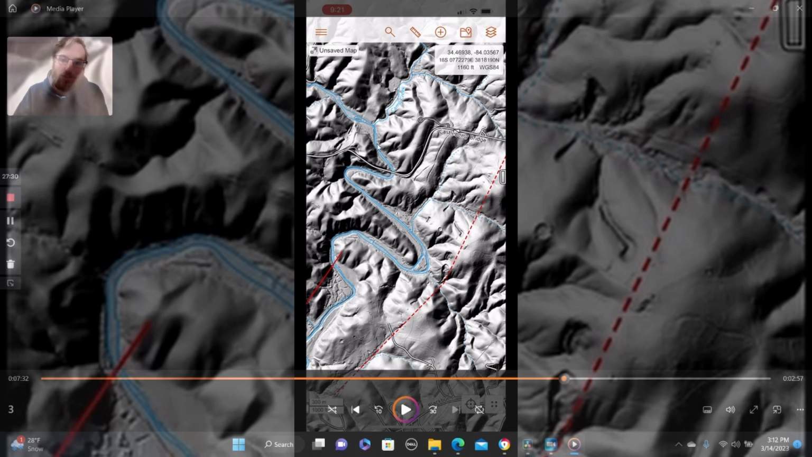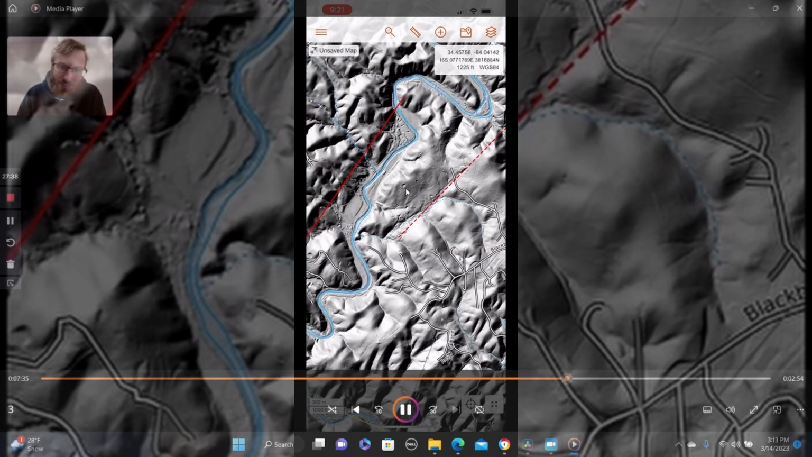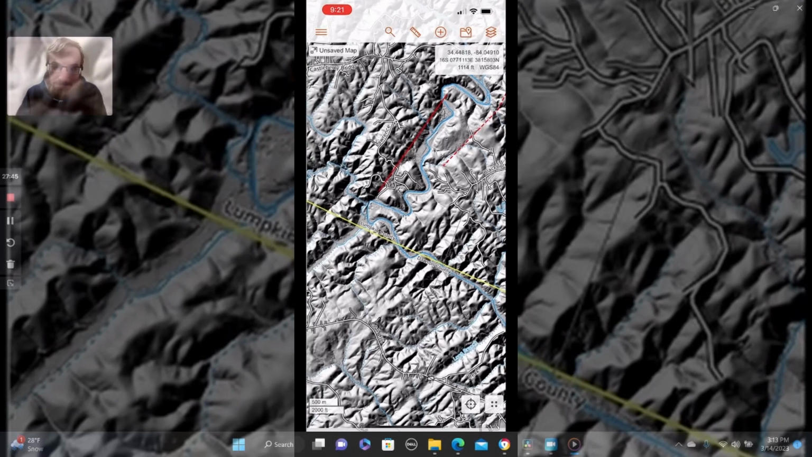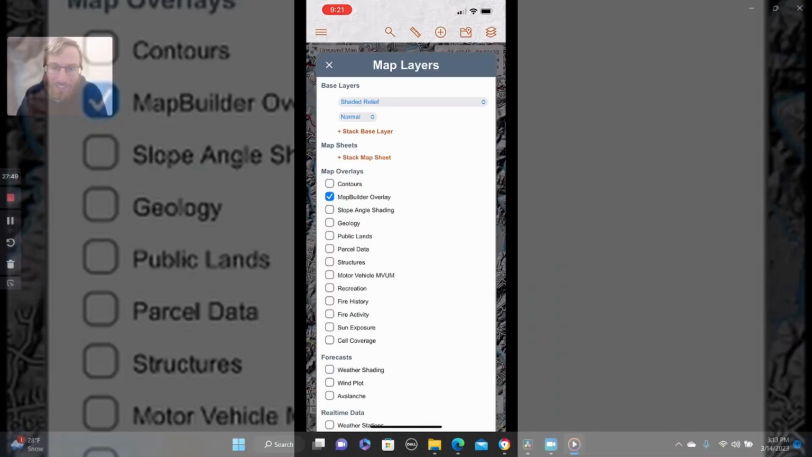It's up to you to determine if you have access to various areas and what your legal stuff is. So just my disclaimer there on the legalities of this stuff. Do your homework. Don't trespass. Don't do illegal stuff. I just like looking at maps and going out prospecting, but I do it all legally.